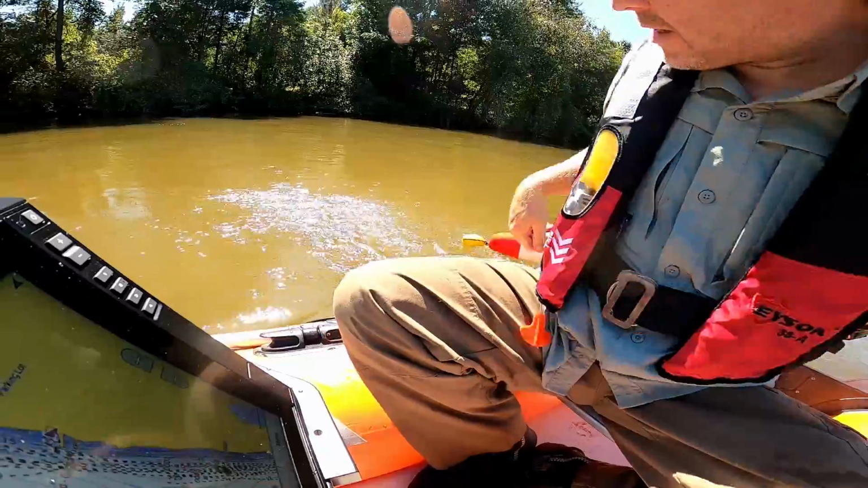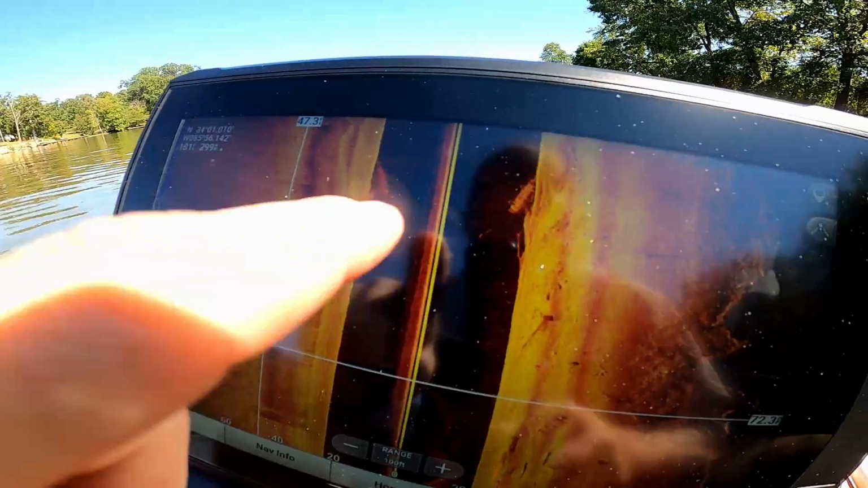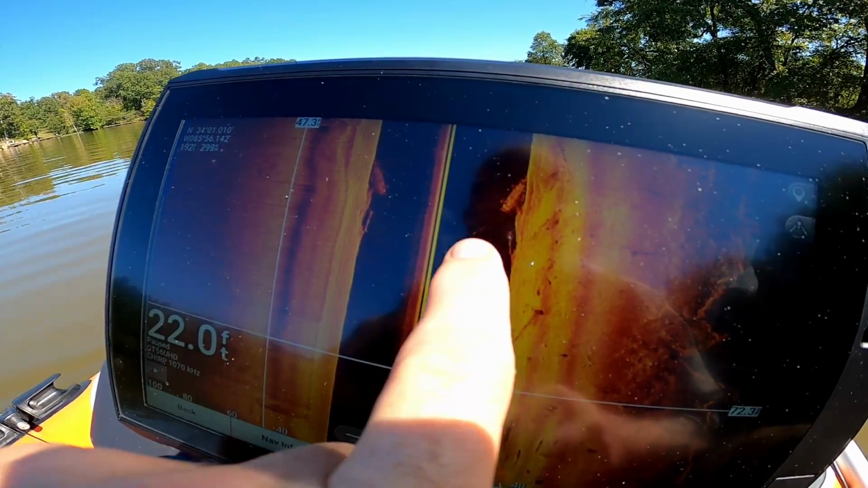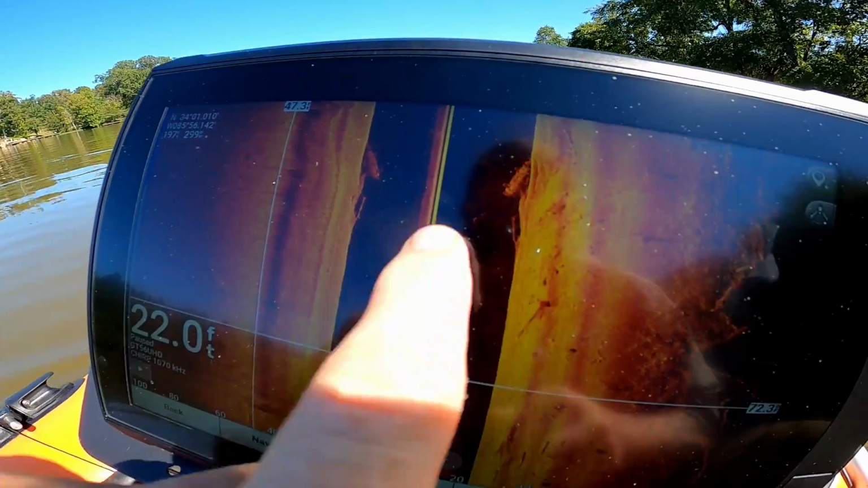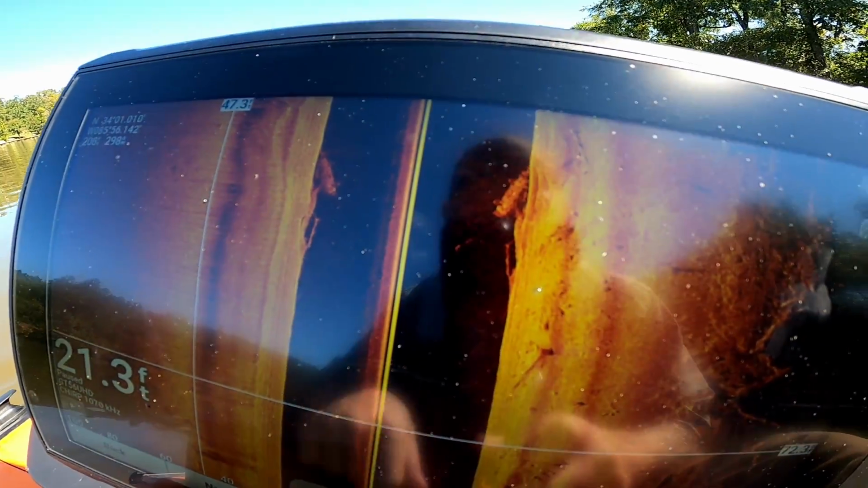Oh crap, I think that was it. All right, I think the buoy hit on something, so I think we're on the car now. So now let's go back over it a few more times and see if we got it. All right, we went over it a few times. You can see right there, there's the car, and then you can barely see the line. That's our buoy, and it's drifting downstream pretty good, but it is attached. So we got the car marked.